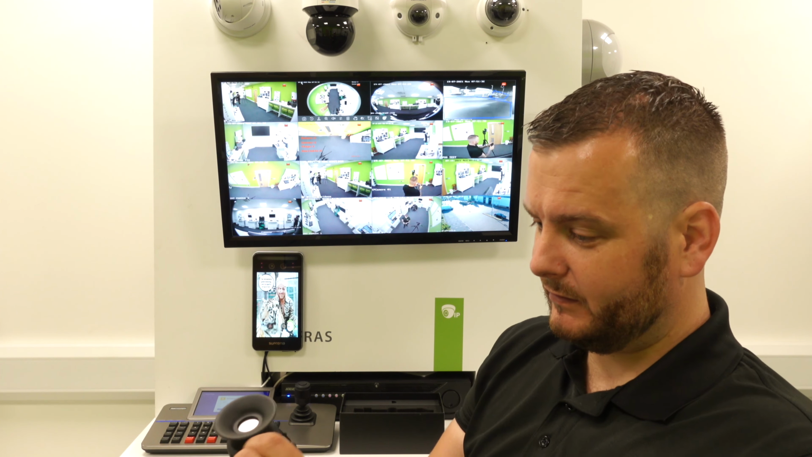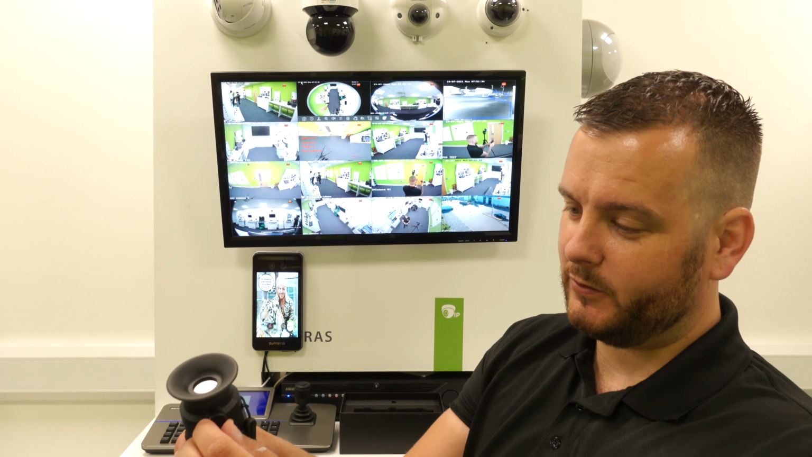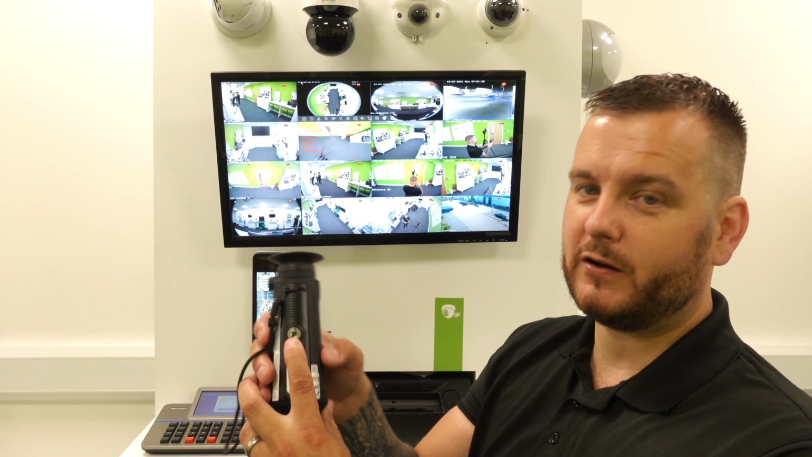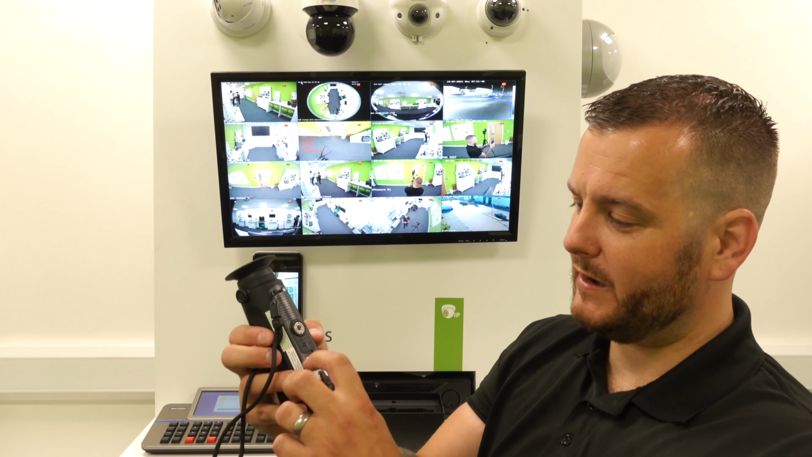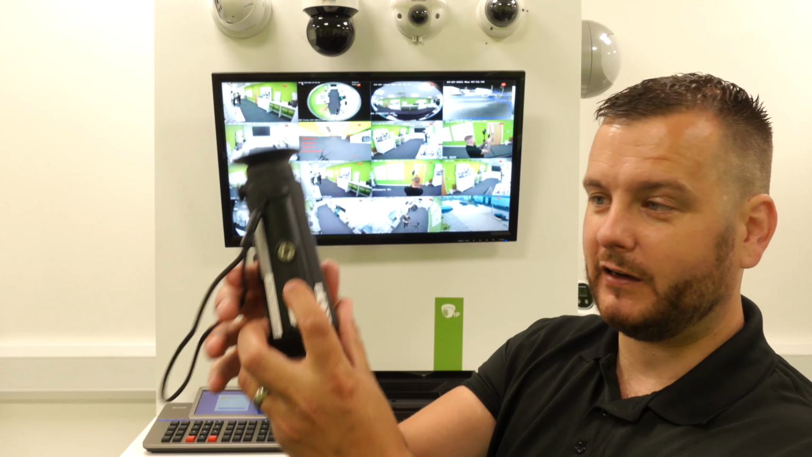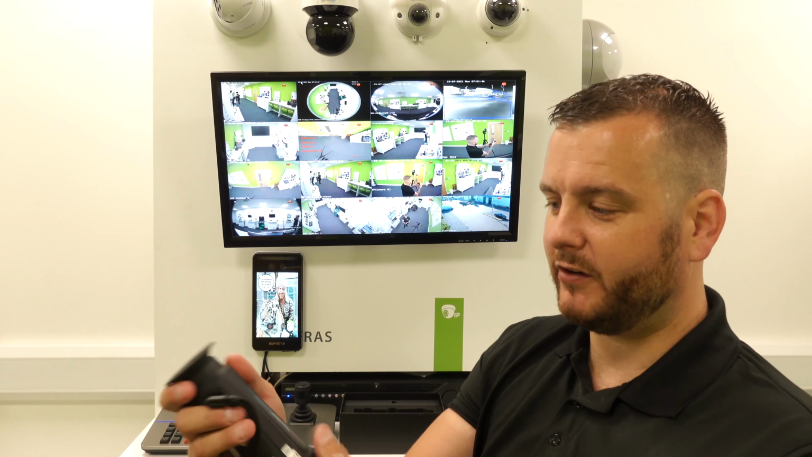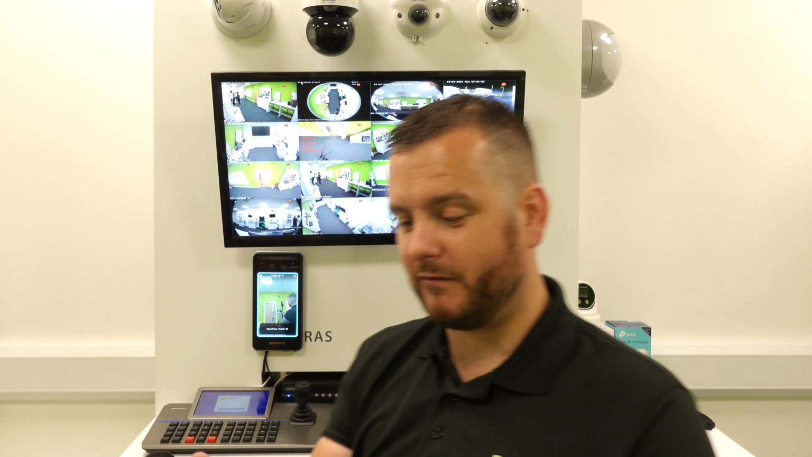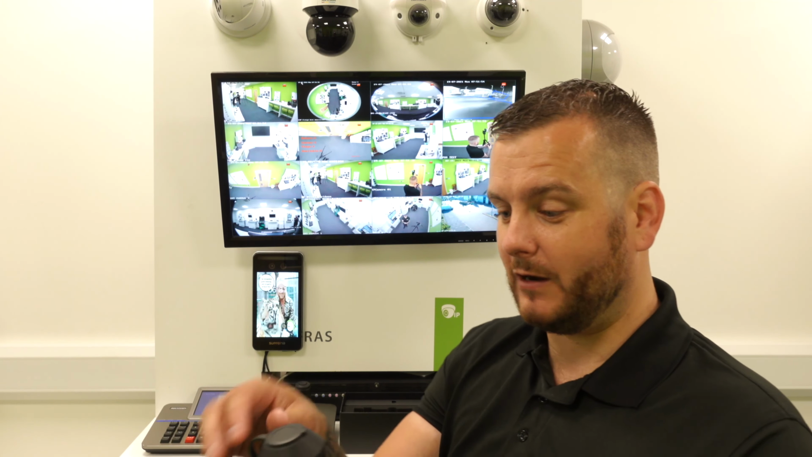You can see there's an adjustment there, so a focus adjustment. You've got a tripod stand, so if you wanted to use it on a tripod or a sort of camera bracket, you can. And then under the flap there is the USB charging lead. So it has a built-in battery that's not replaceable by yourself, so it's all integral, nothing that you can replace or damage in that respect, so it's quite well thought out.